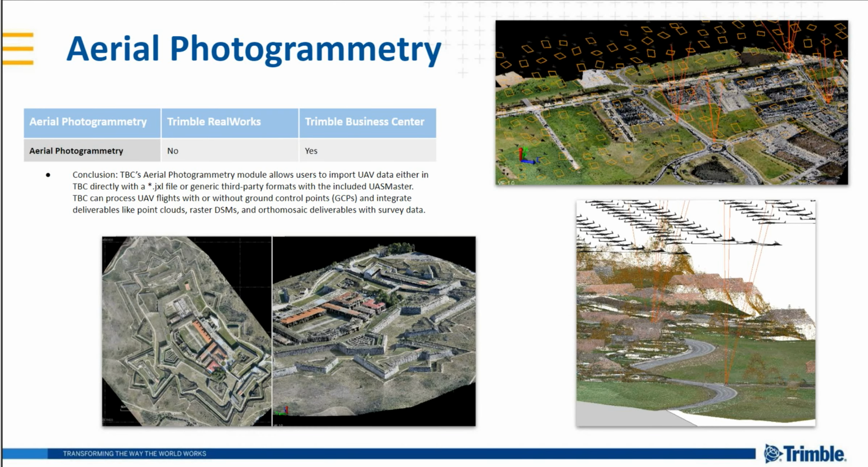You can import your ground control points, set your coordinate system in TBC, send that off to serve as the basis for your UAS Master project, do your adjustments, and there are some really powerful and customized tools in UAS Master for advanced aerial photogrammetry processing. Create your deliverables and then kick them back into TBC, and then we play that integration game again, with your survey data all in one platform in TBC.